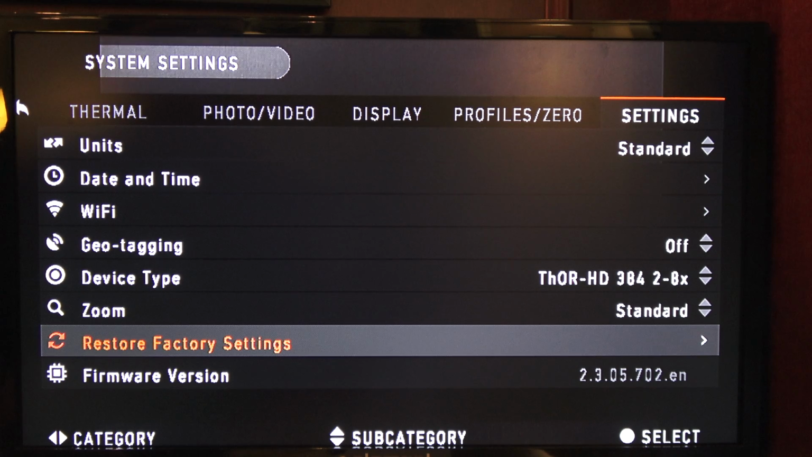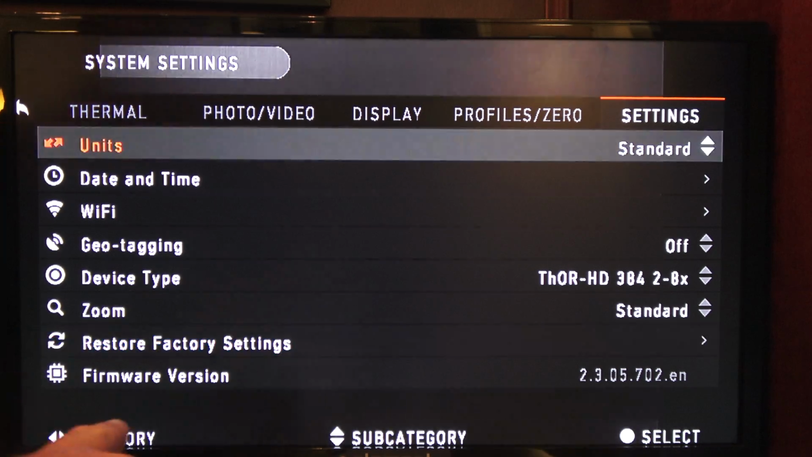Restore factory settings, so you can restore everything back to factory settings. And then at the bottom it has your firmware version. Now we're going to check online right now to the ATN website, ATNcorp.com. If you watch our video of how to do a firmware update, it's the same for the Thor HD, and we cover all that in there.